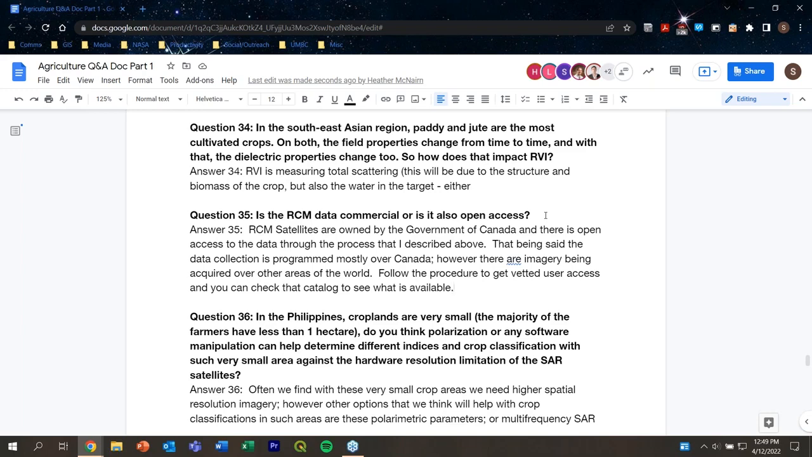But that being said, the data collection is programmed mostly over Canada because these are operational satellites. They feed the Government of Canada departments for our operational endeavors, whether it's our annual crop applications for crop mapping or for our monitoring of our marine and other terrestrial areas. But as I also mentioned, there is imagery being acquired over other areas of the world. So if you follow the procedure to get your vetted user access, you can check the catalog to see what is available. But keep in mind, the actual acquisition plan is dictated by the Government of Canada departments.